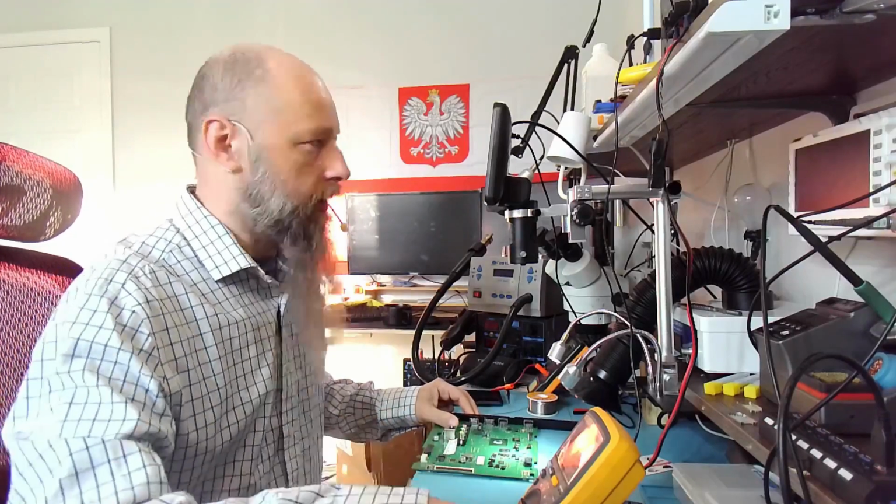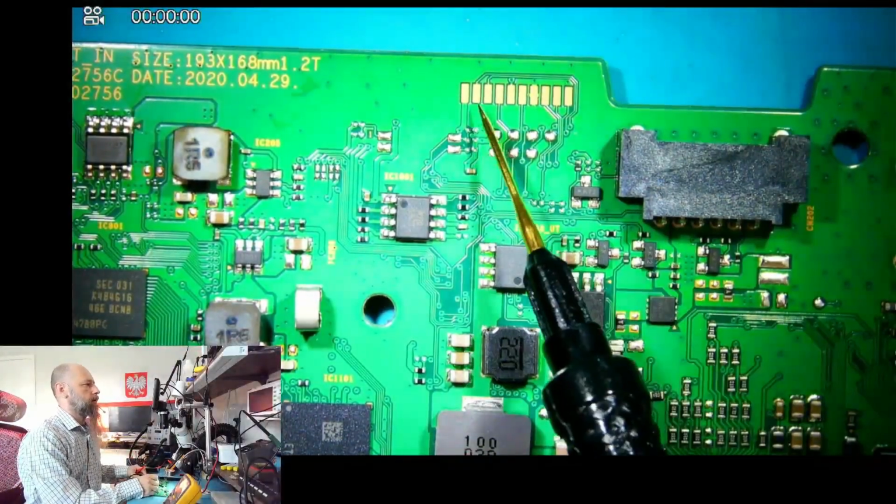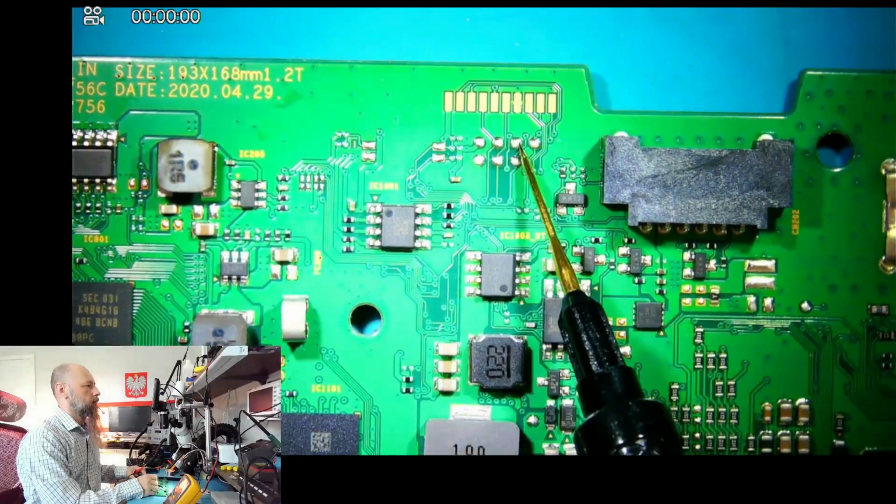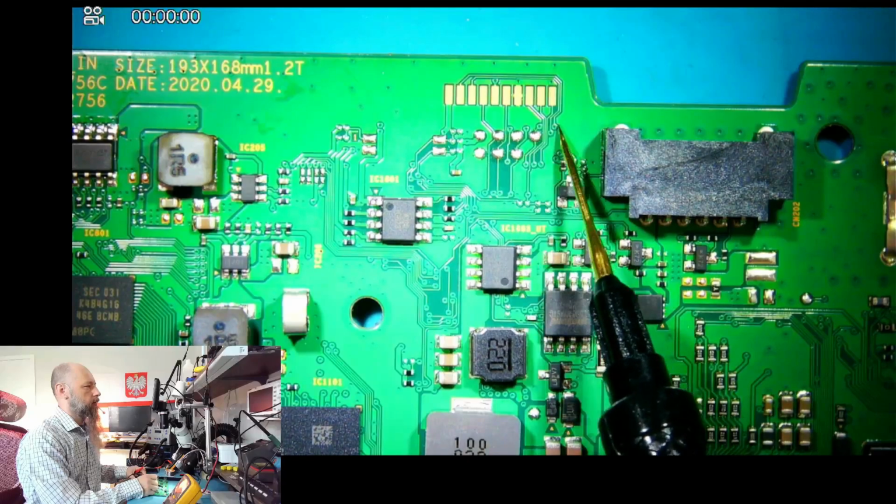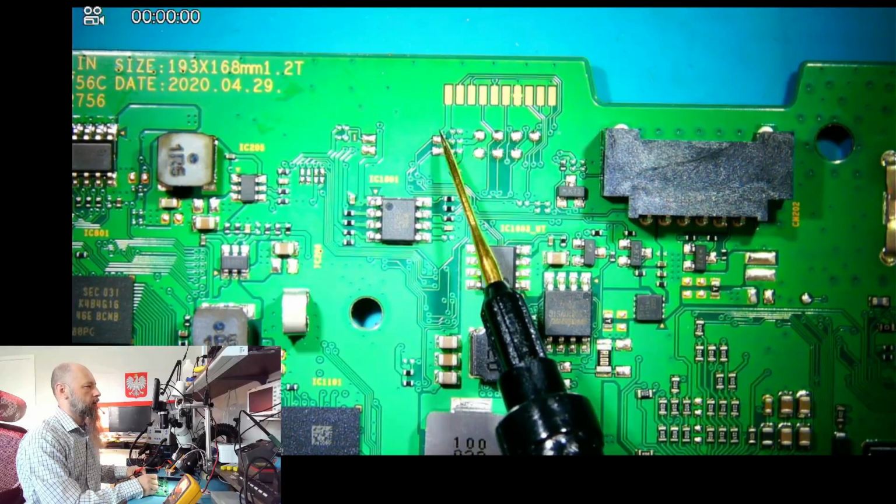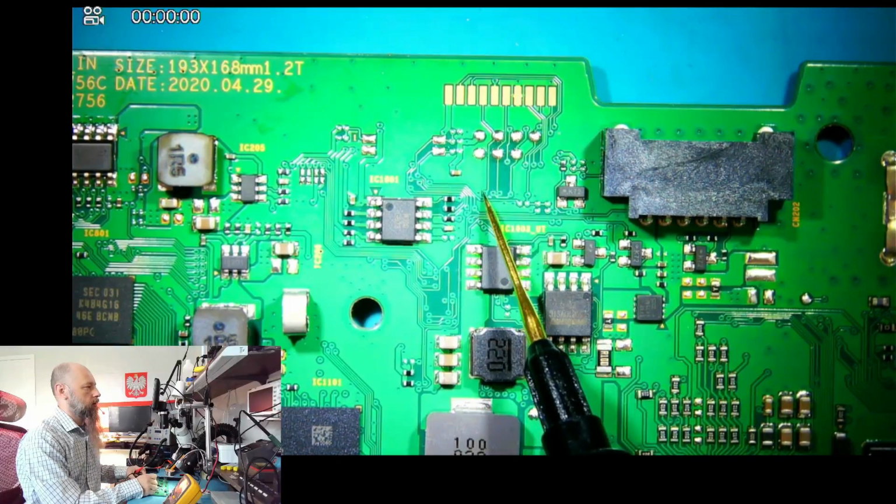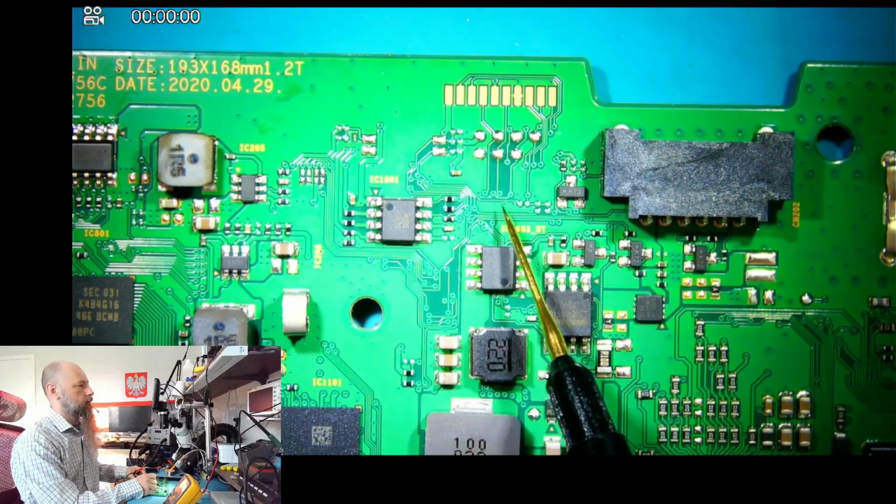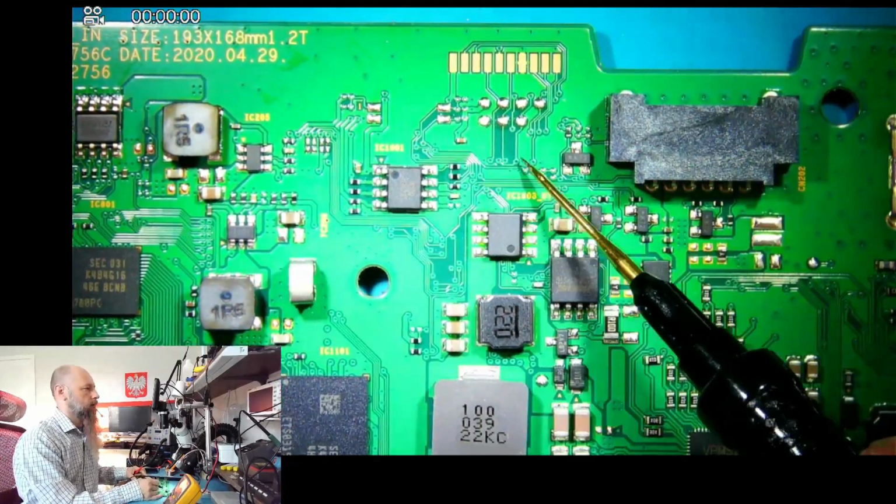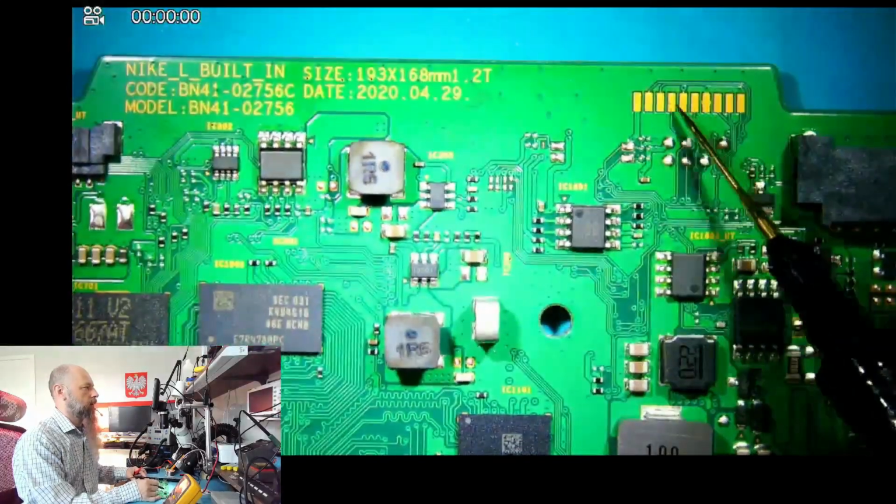Or like in this case, because this is likely, let me show you. So this is likely our UART. But the resistors are not soldered in, or whatever here is missing, right? This is likely a cap, and these are probably resistors, and they go into the board. So we need four, or probably these four connections for data, clock, and whatever. And that's probably where we hook up the diagnostic tool.